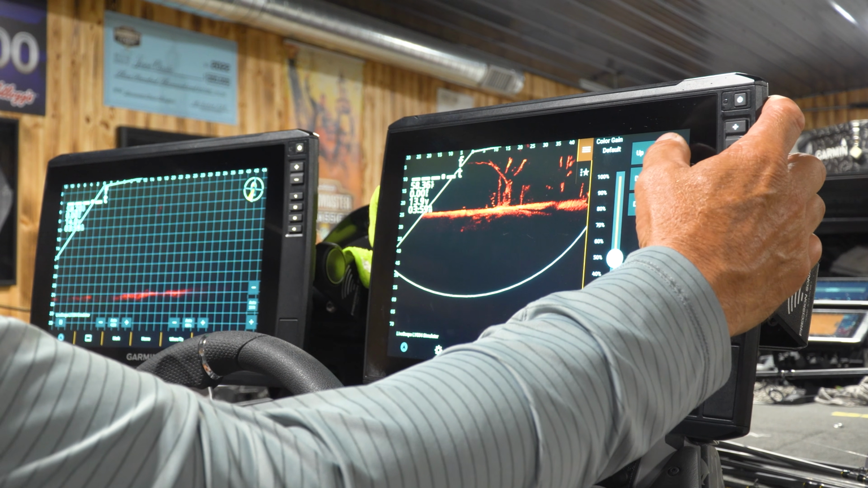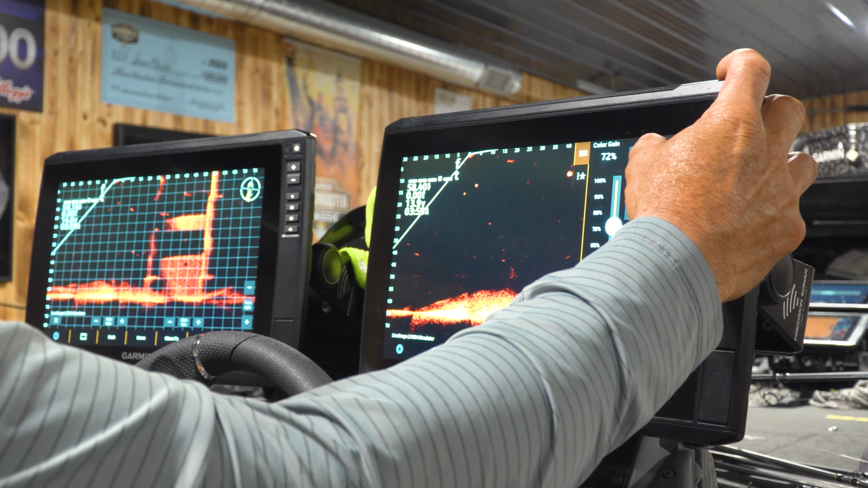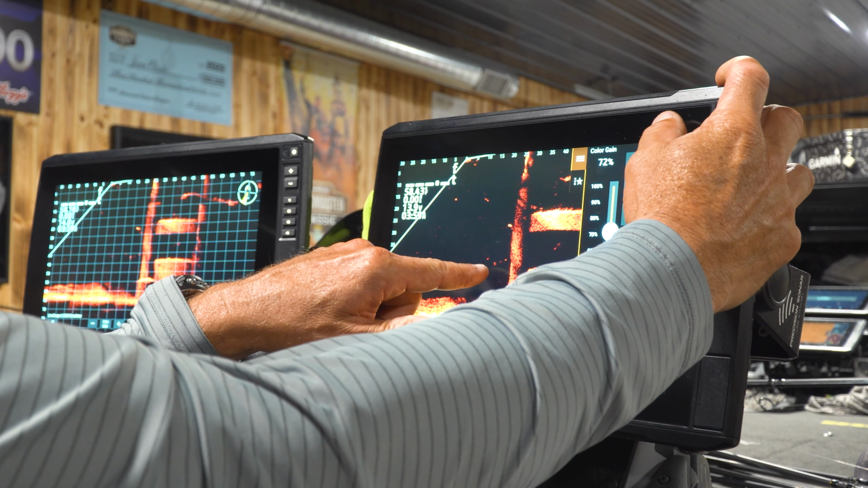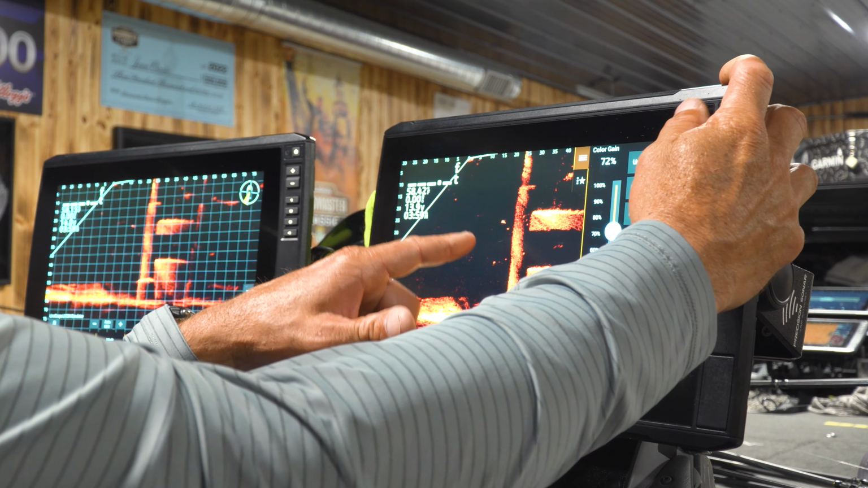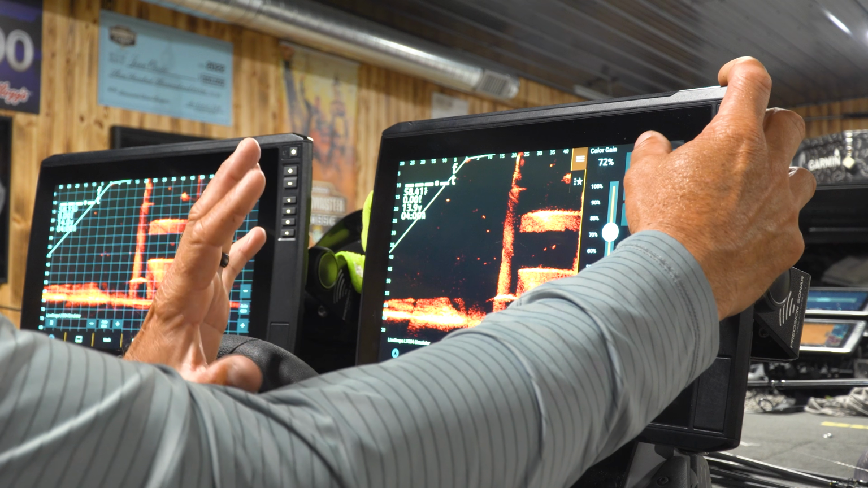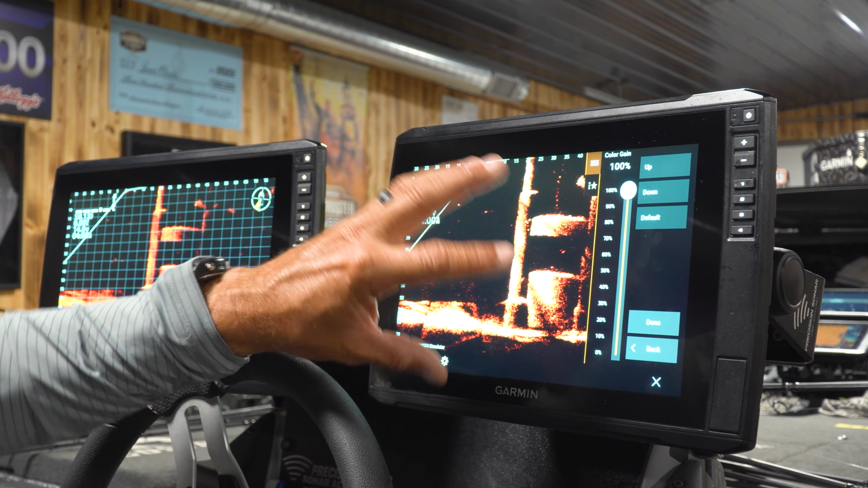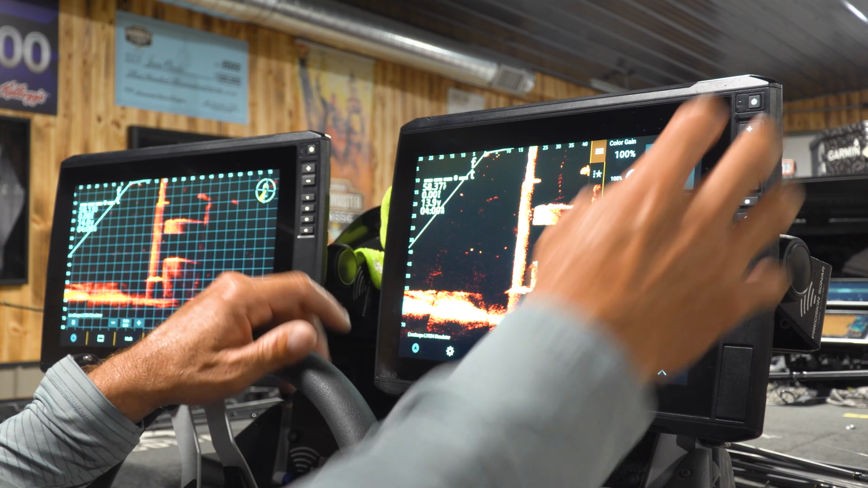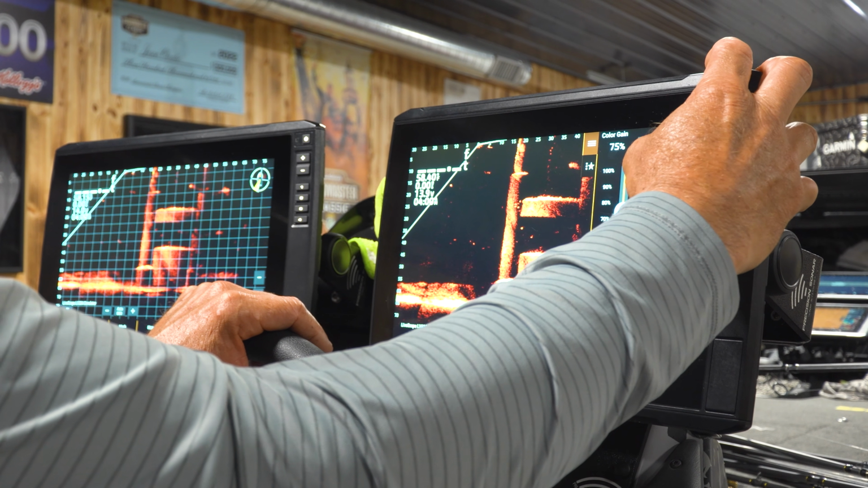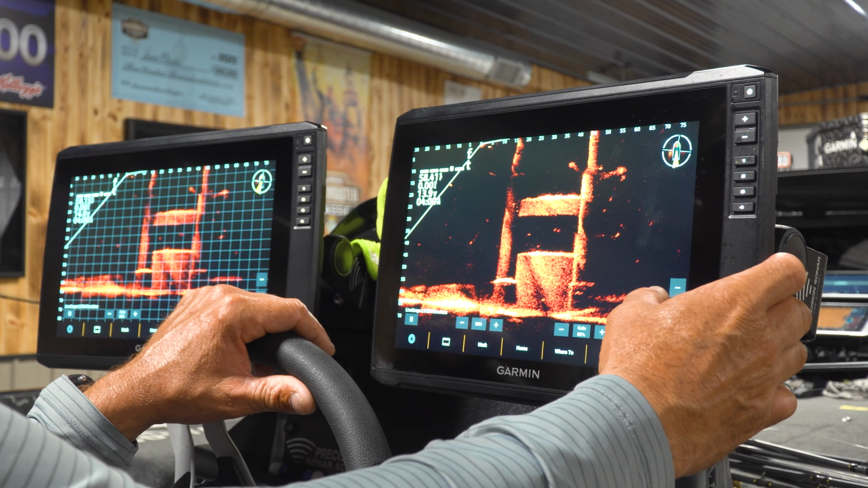So the color gain, I like to run mine up pretty hot. And what that does is it makes things pop out, like the smaller things, mainly your bait, and it makes some of these bigger fish really show up. 70-ish, but you can see if you get it too high, it just gets too hot. Like it takes a lot of the definition out. So let's just set that at 75, that is good.